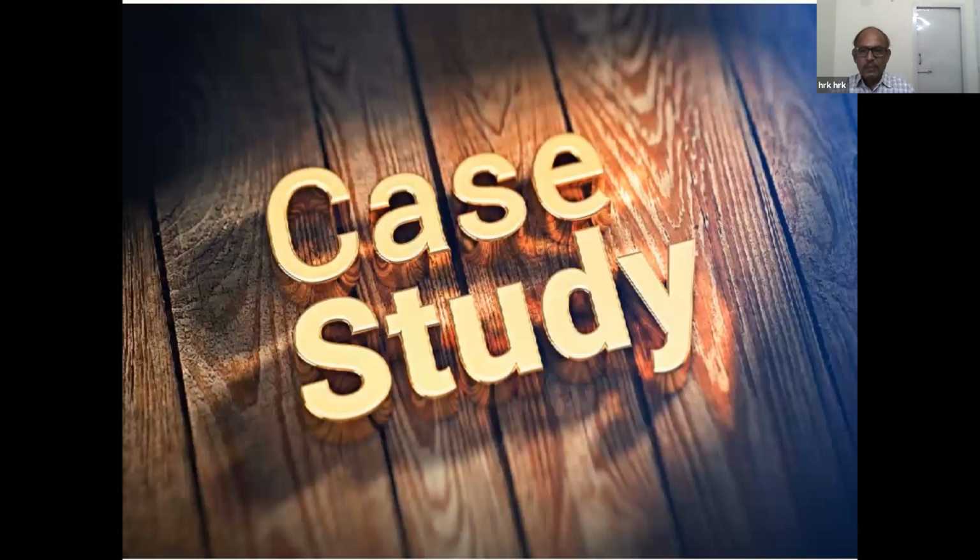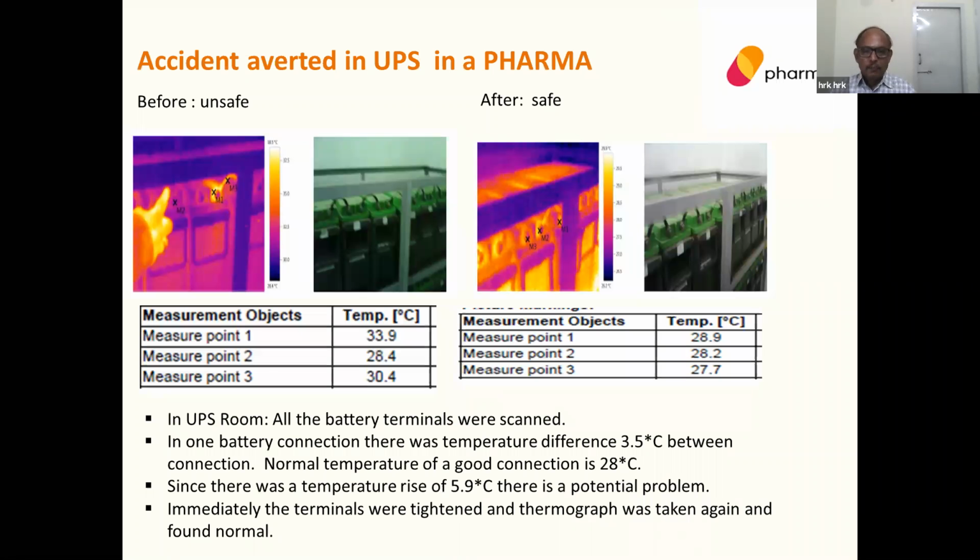Now we will see some of the case studies. This happened, as I told you earlier. UPS is one of the main problem areas nowadays in various plants, and has resulted in huge accidents. In Chennai, one plant was totally gutted, with more than 300 crores lost because of a fire originating from UPS.